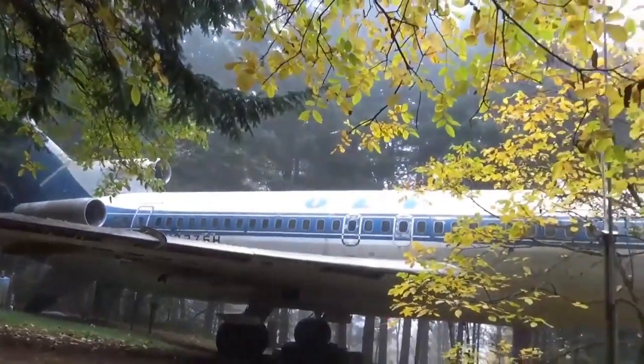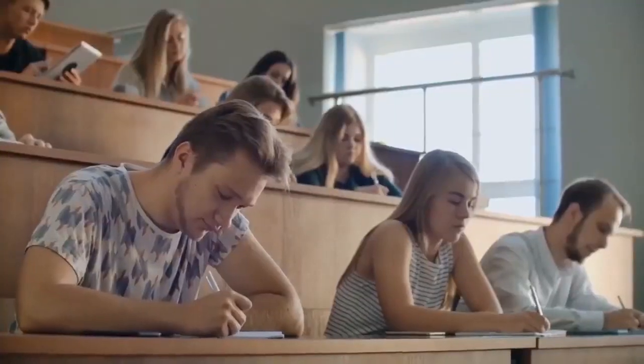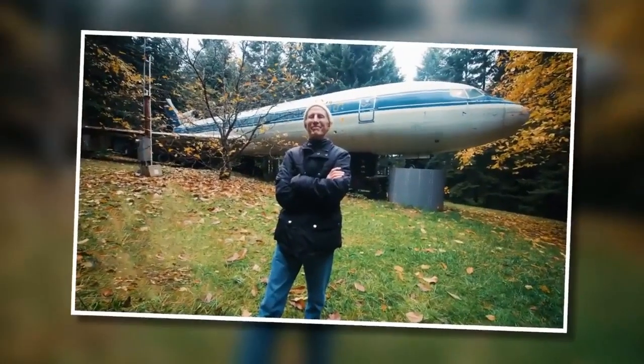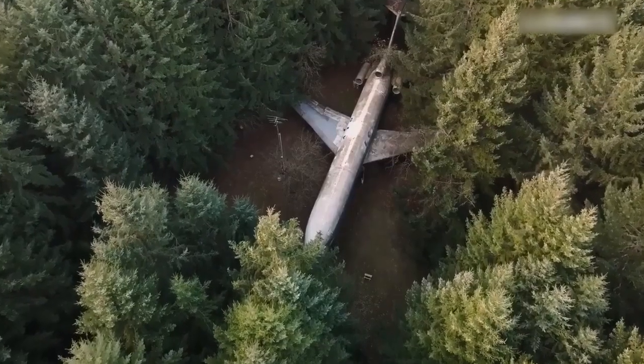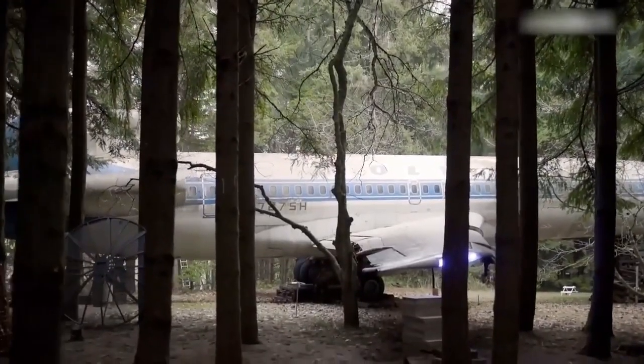These engineers, I swear, they come up with new and weird ideas every day. I wonder what they actually study while getting their degrees from colleges. For instance, this retired electrical engineer in the US state of Oregon has built a Boeing 727 aircraft between dense forests and made it his home.